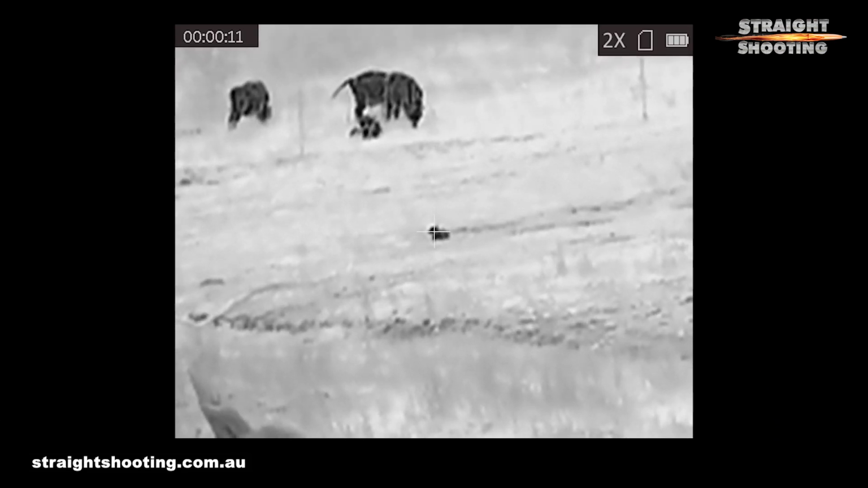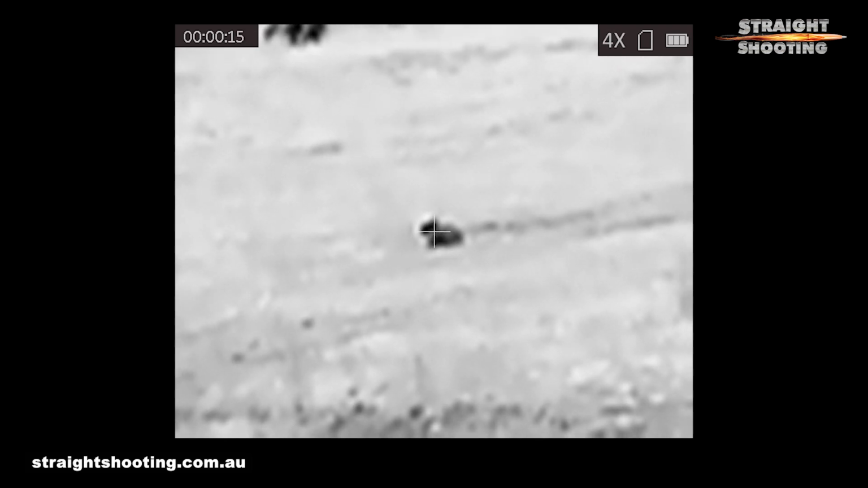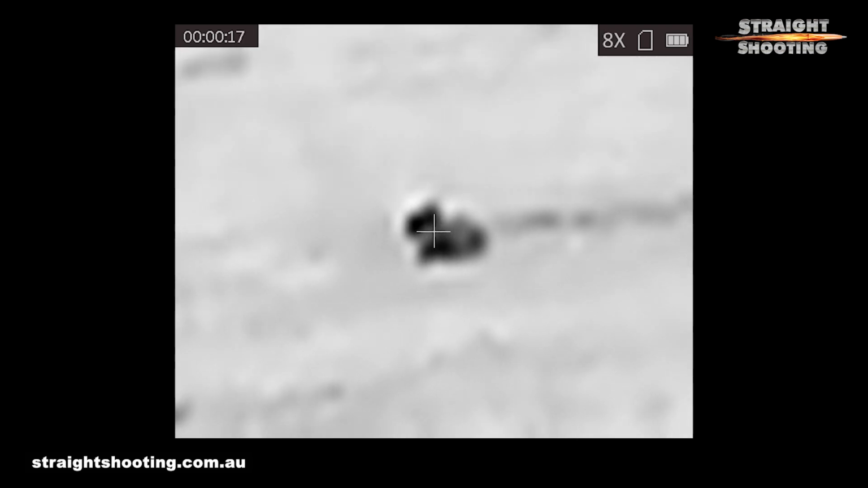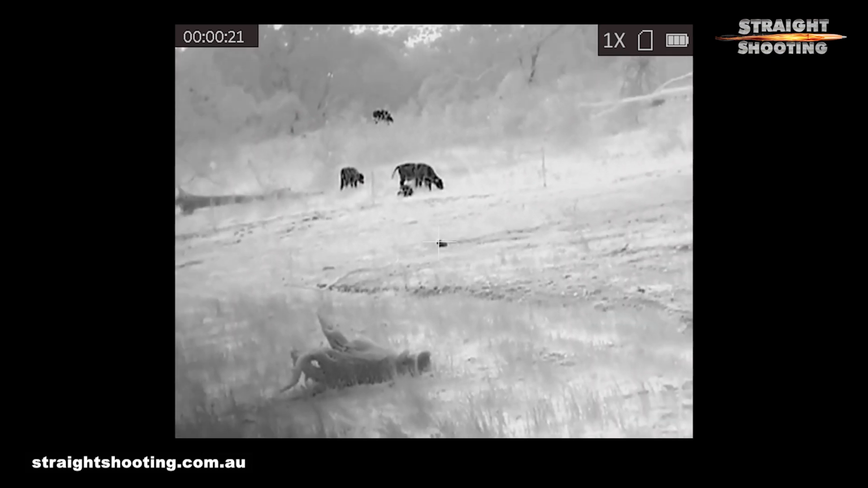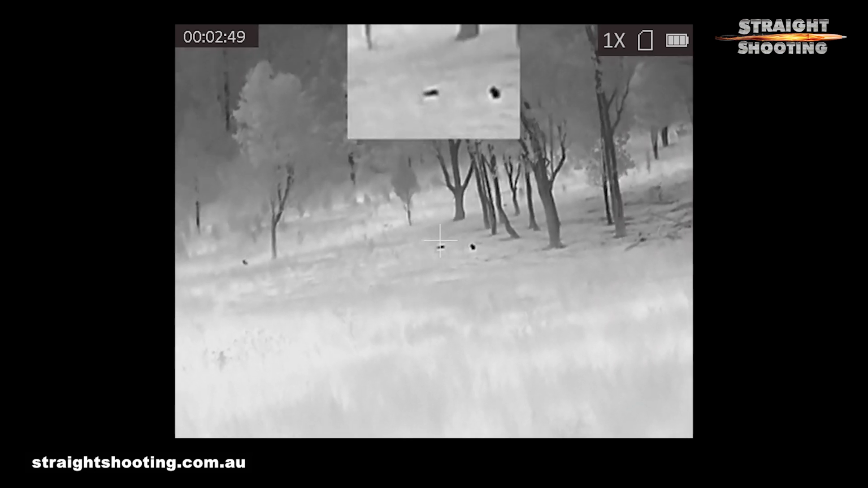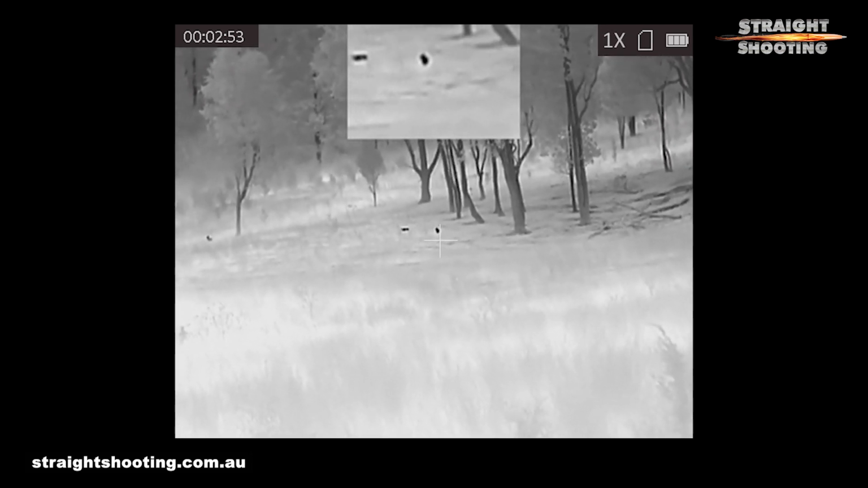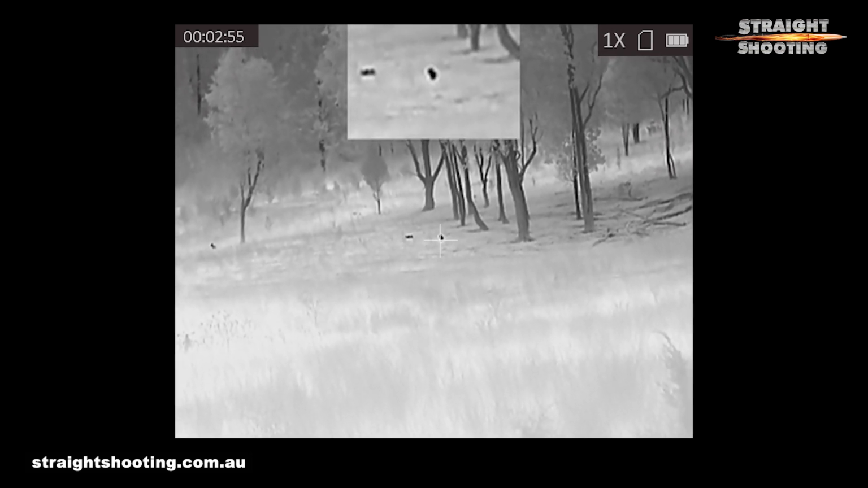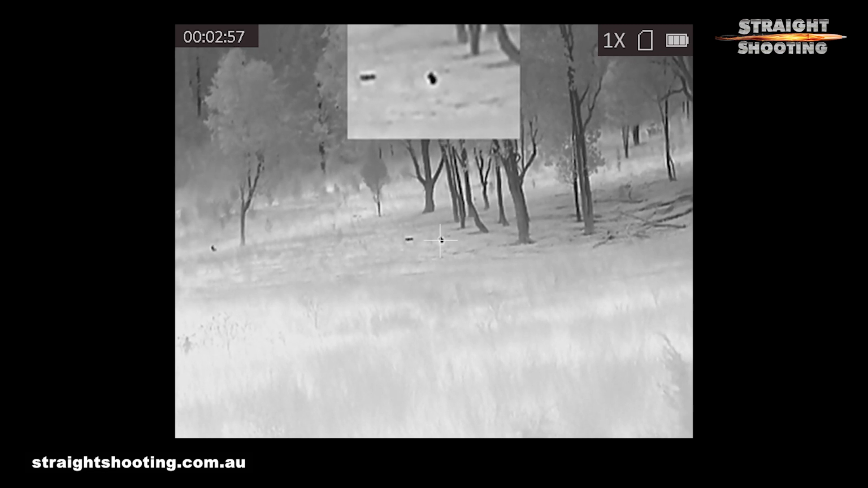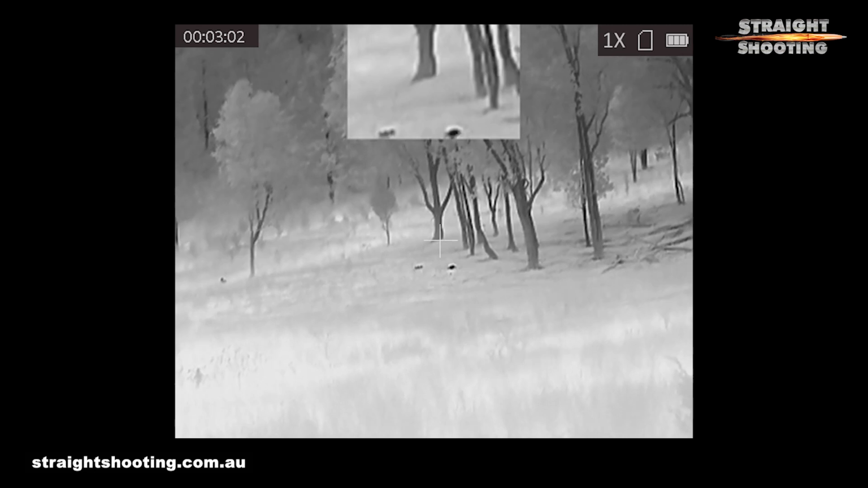The optical magnification of just over 2 times, along with digital zoom in increments of 1, 2, 4 and 8 times, suits the scope well. Mostly I shot it on 1 times and 2 times, where it was clearest, and I could easily hit rabbits out to 150 metres thanks to the clarity of the image and the fine crosshair. The claimed detection distance of over 1200 metres seems about right, although the more important thing is that within reasonable shooting ranges, its detection capability is great.